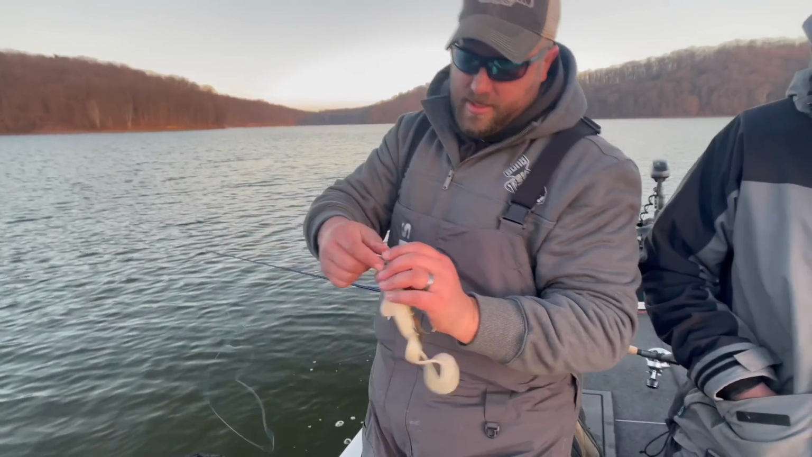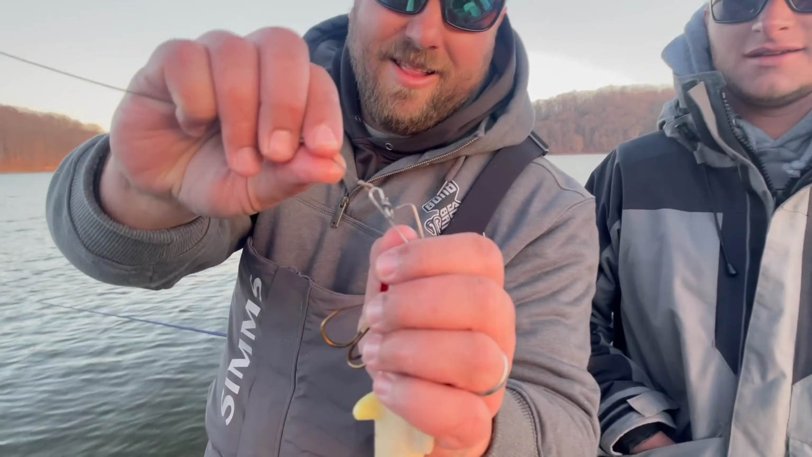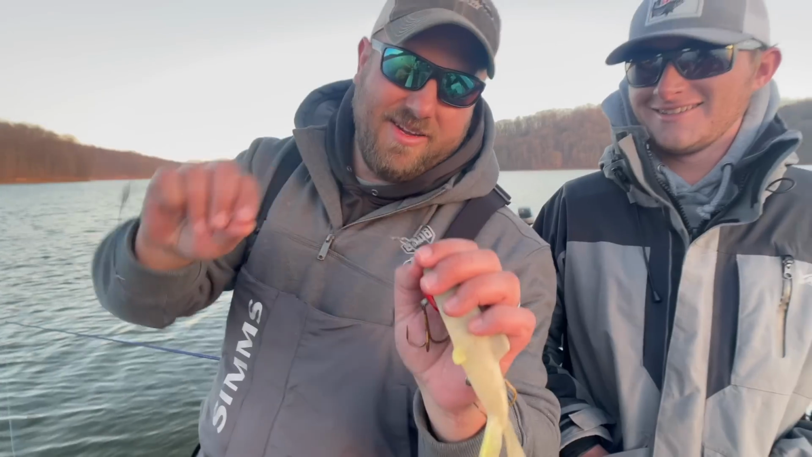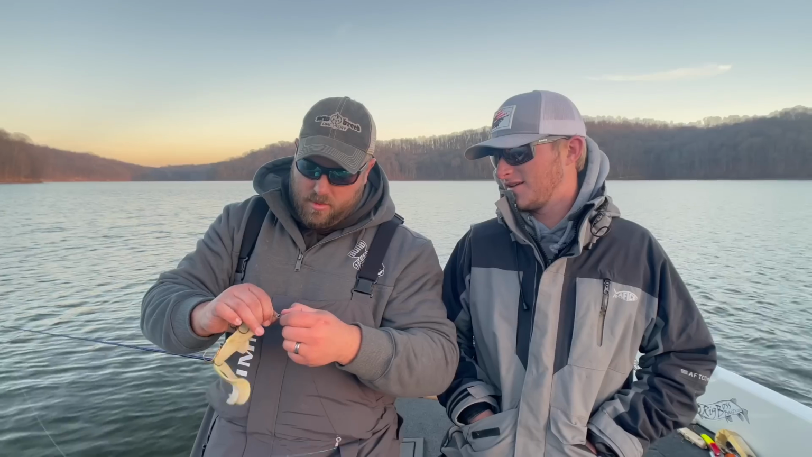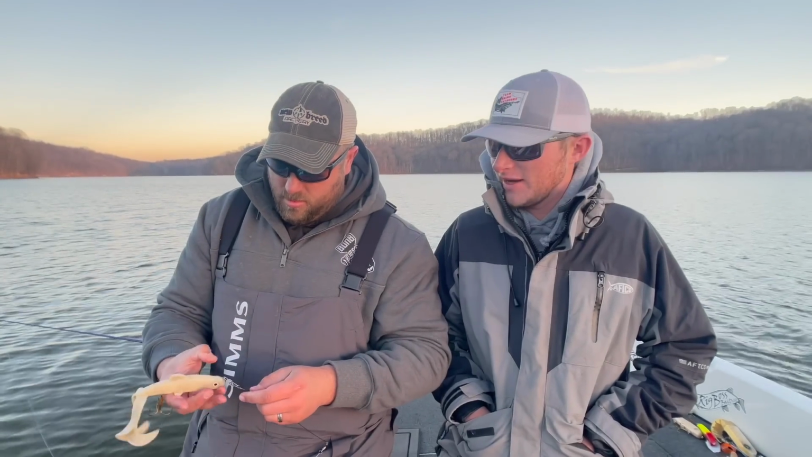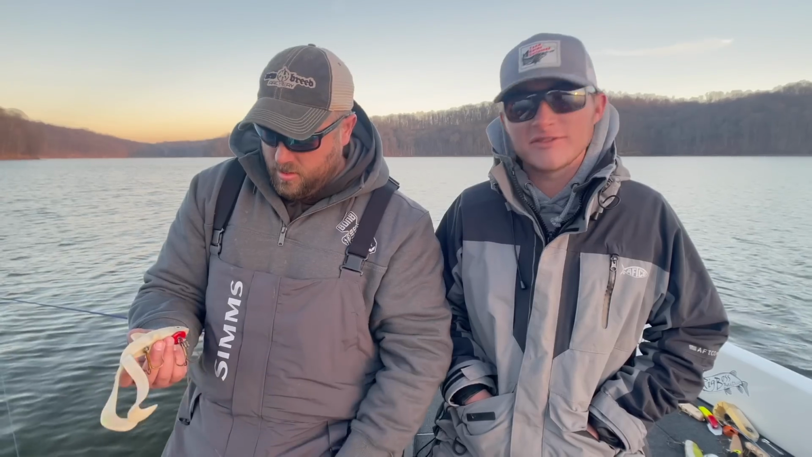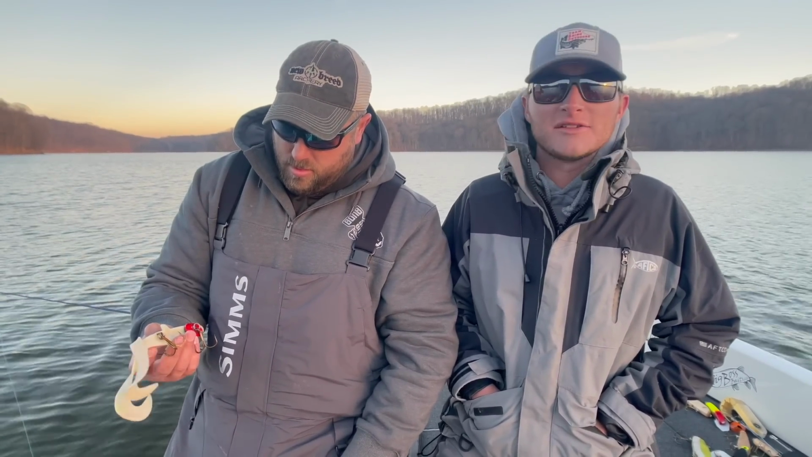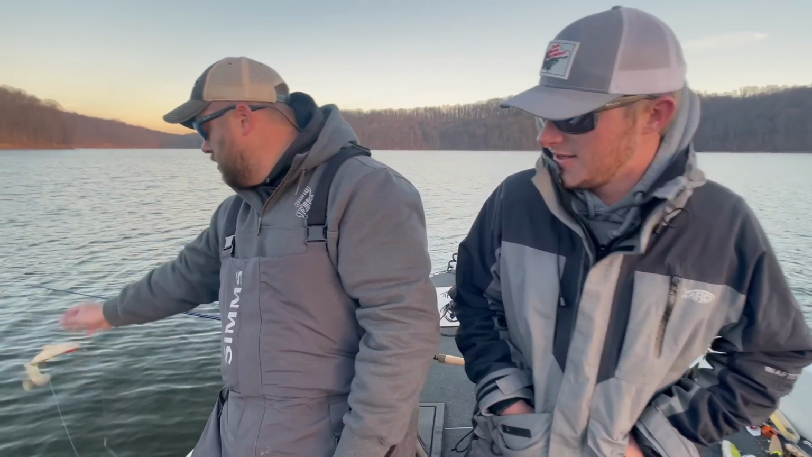Got this one on the L-tail, jigging it. Sometimes it pays to be kind of lucky. That was a close one, but she tomahawked it. Sweet. Awesome. On a little L-tail bait, I've been jigging for a long time. Buddy of mine in West Virginia makes it. You put a little 1.5 ounce chaos weight on it, drop it down there and start jigging it. They love them. Perfect imitation of a little shad.